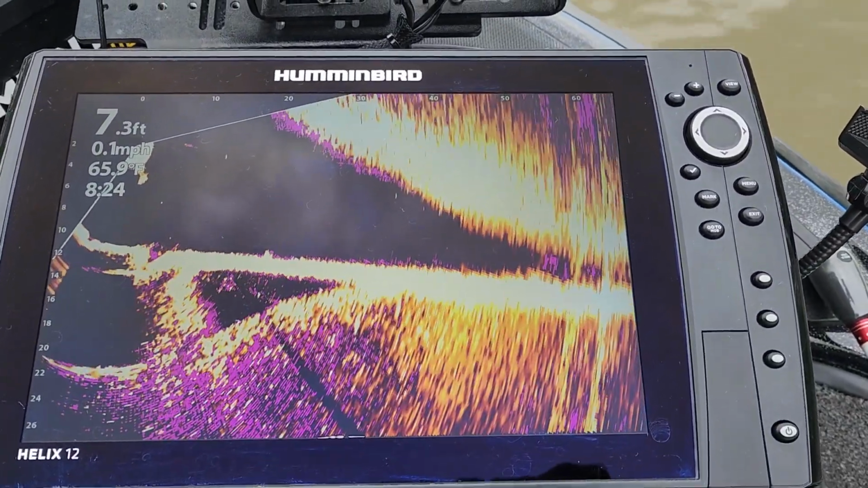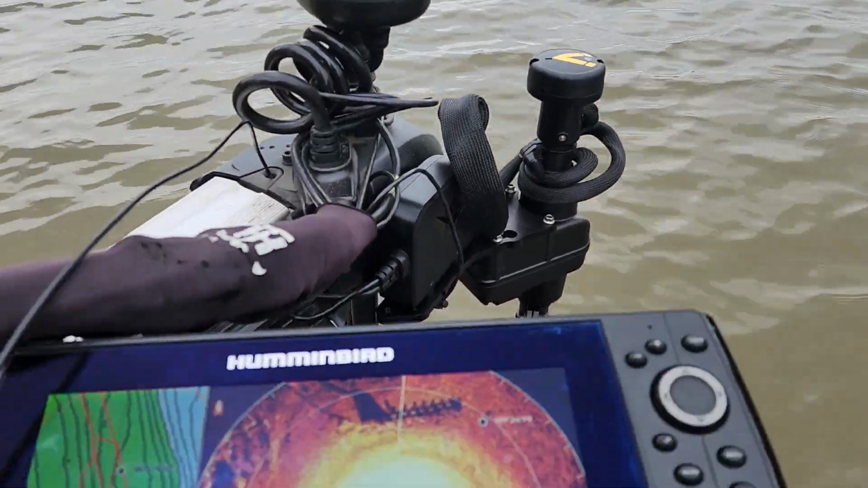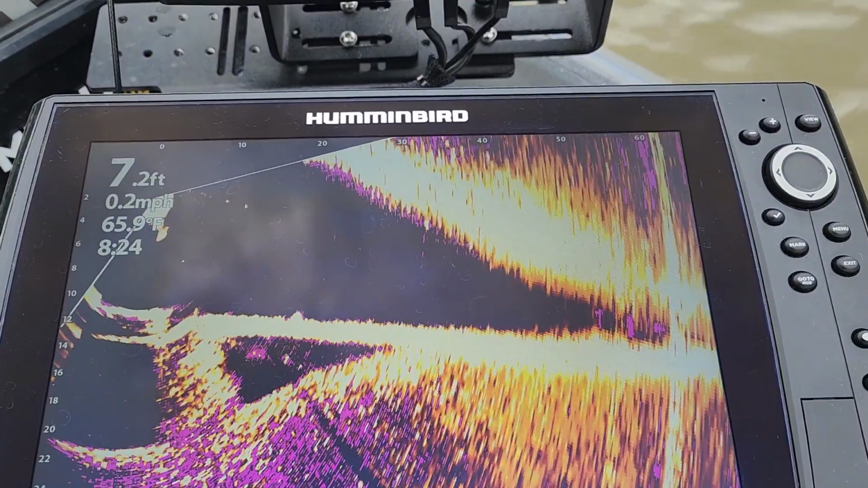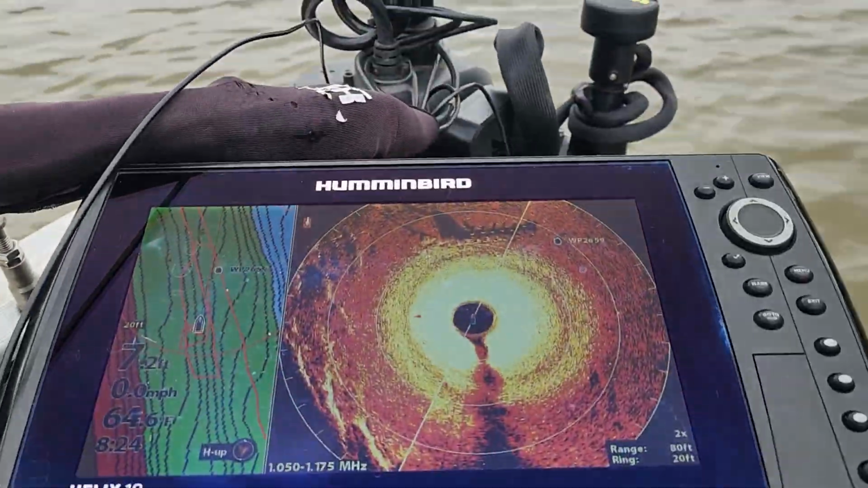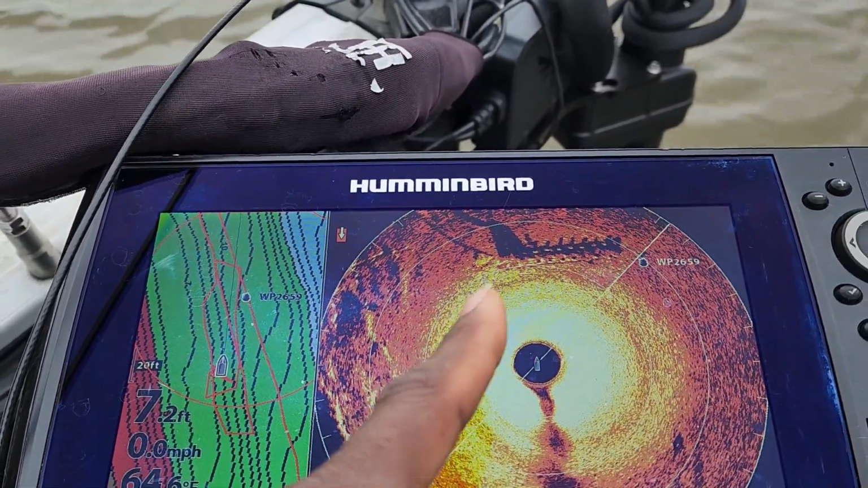All right, so nothing else over there. So now I'm going to pan this. As you can see, it's all the way to the left now. So I'm going to start panning this back to the right until I get it lined back up with that structure that I'm seeing on the 360.